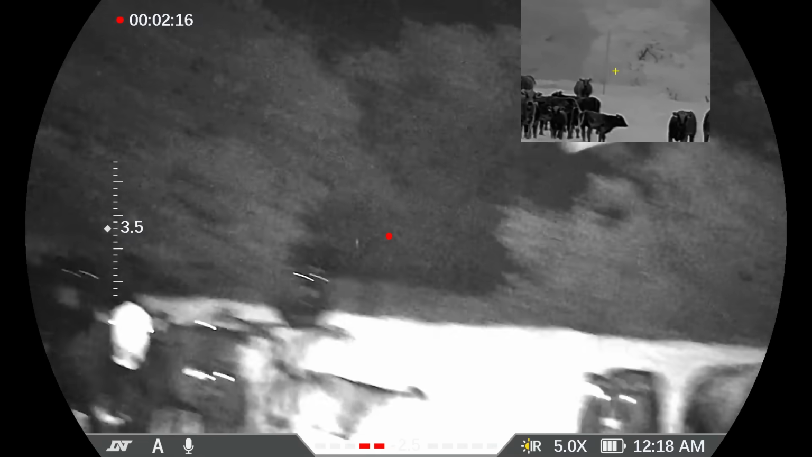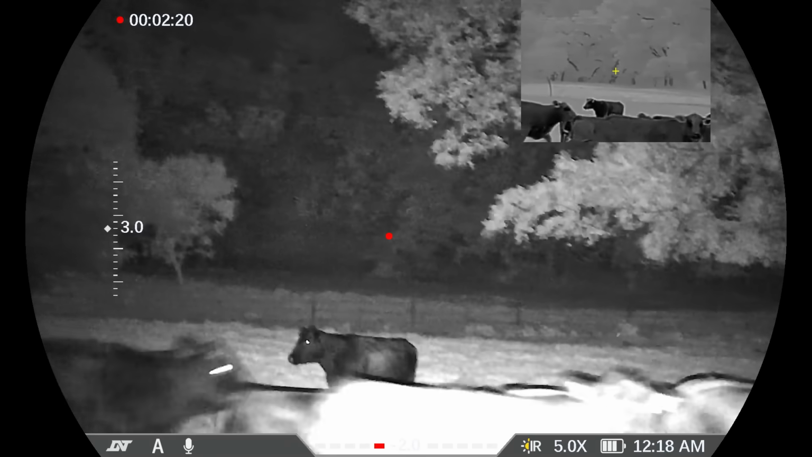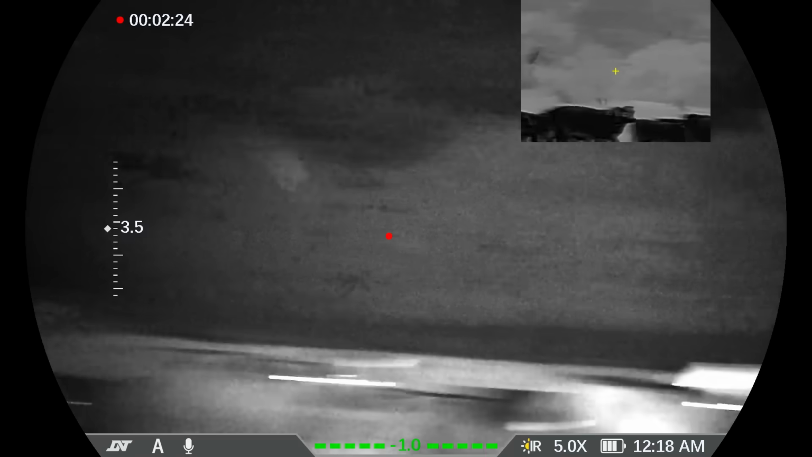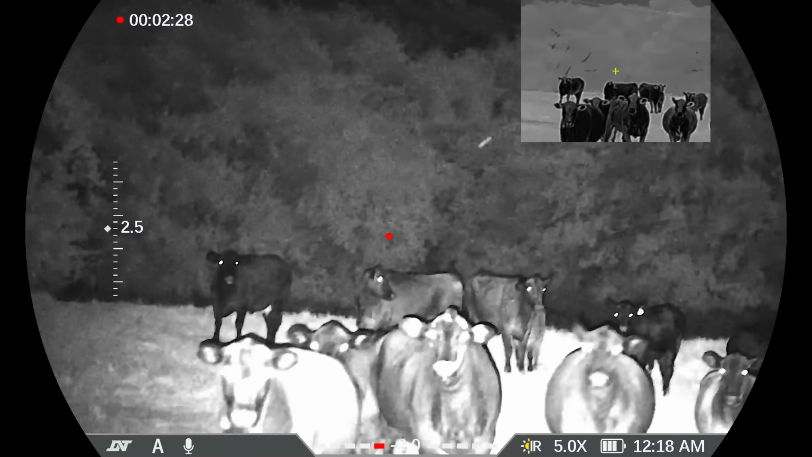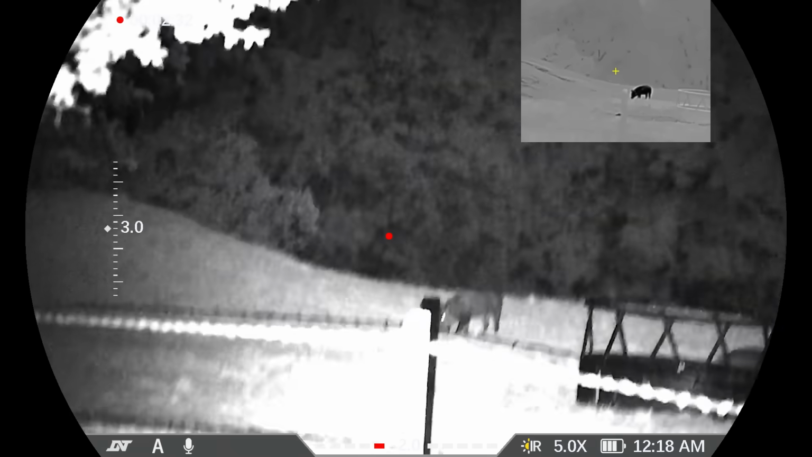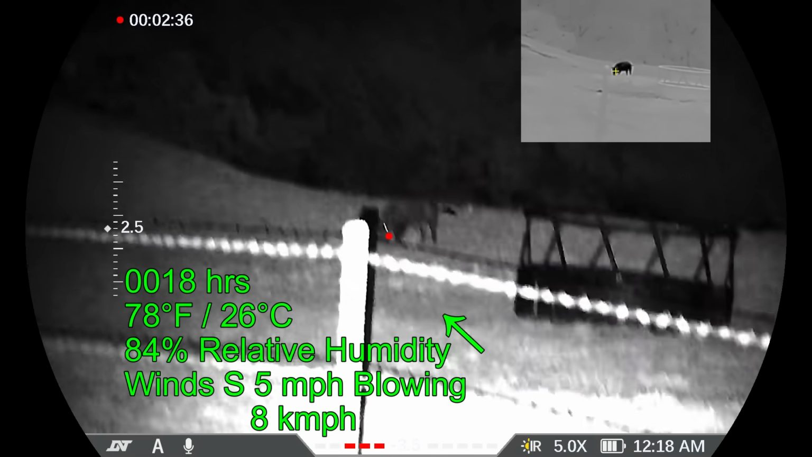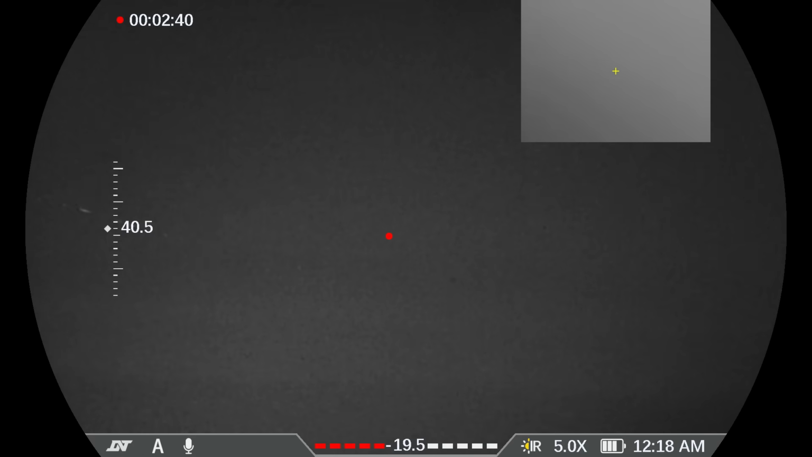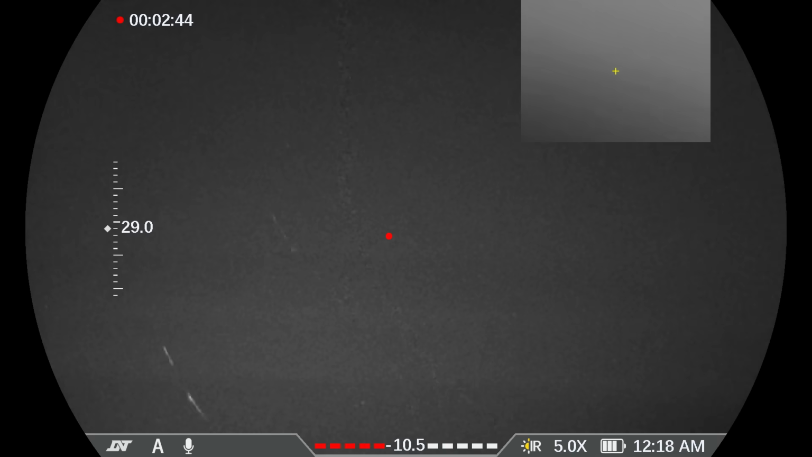And that scared my pigs. They're actually hiding behind the hay ring right now from where the cattle came running up. So the cattle move off. And there are my pigs. There it is. Now the fence is in the way, so I'm going to move a few feet over to the fence so that finally, maybe, I'll have a clear shot.